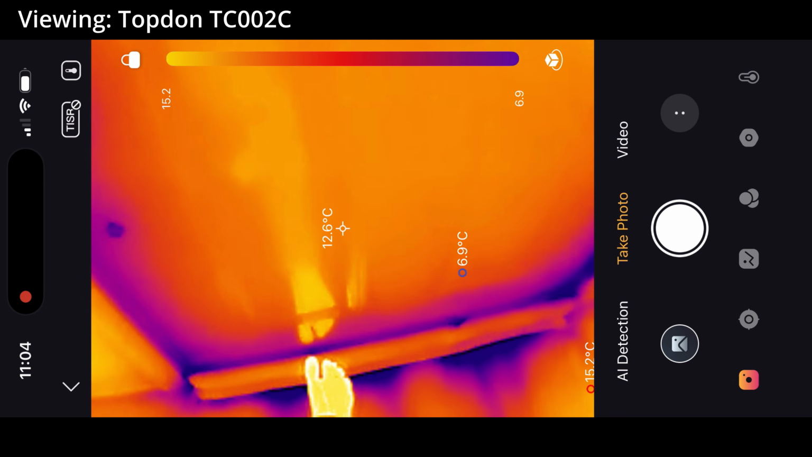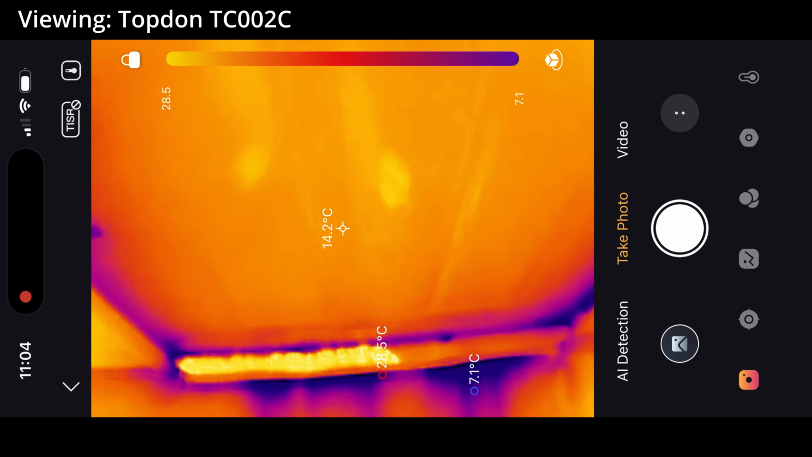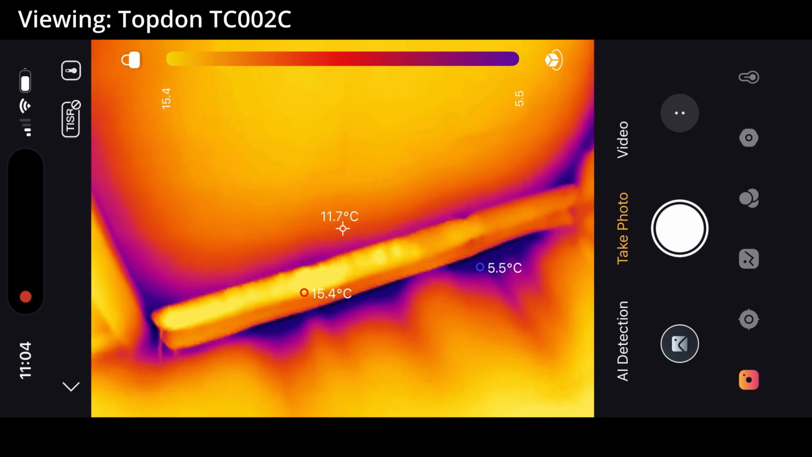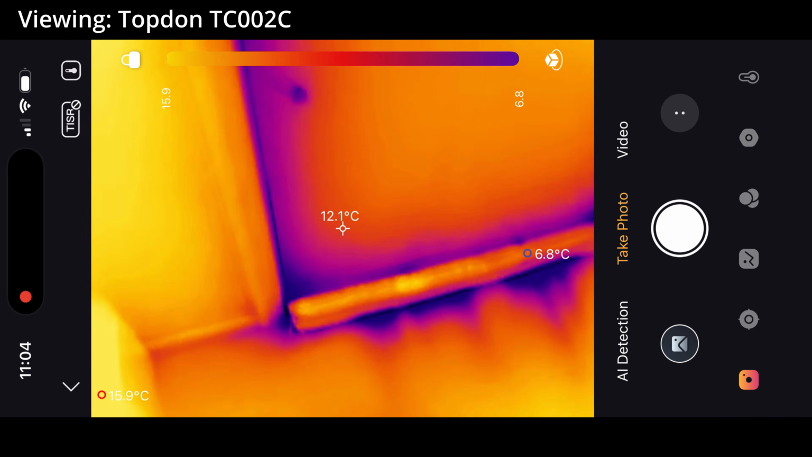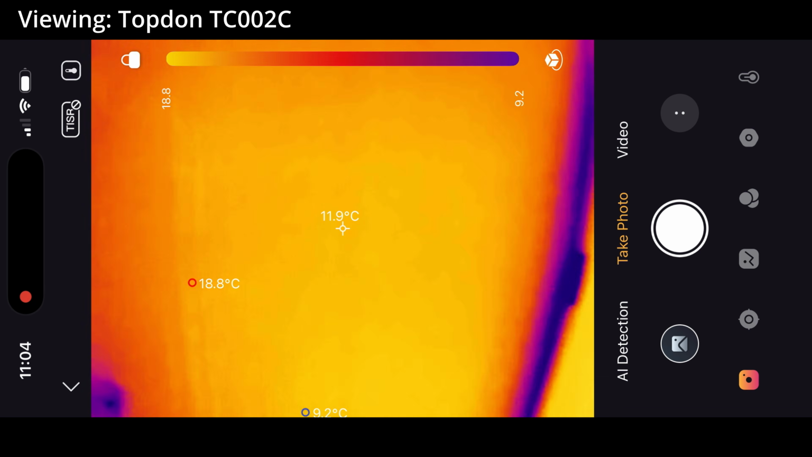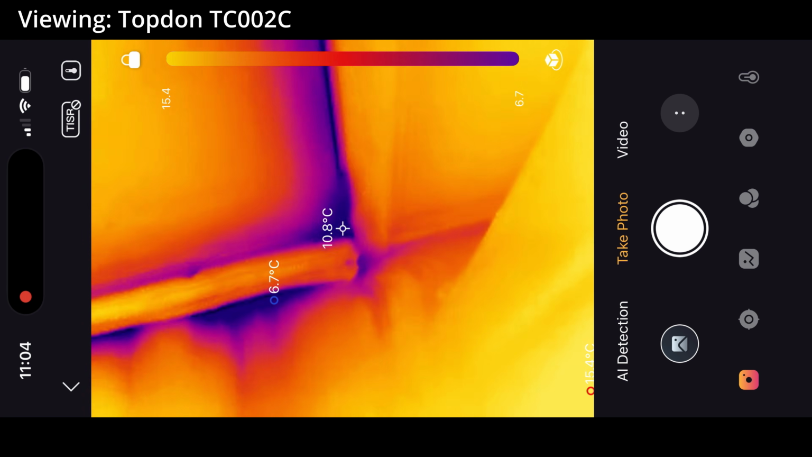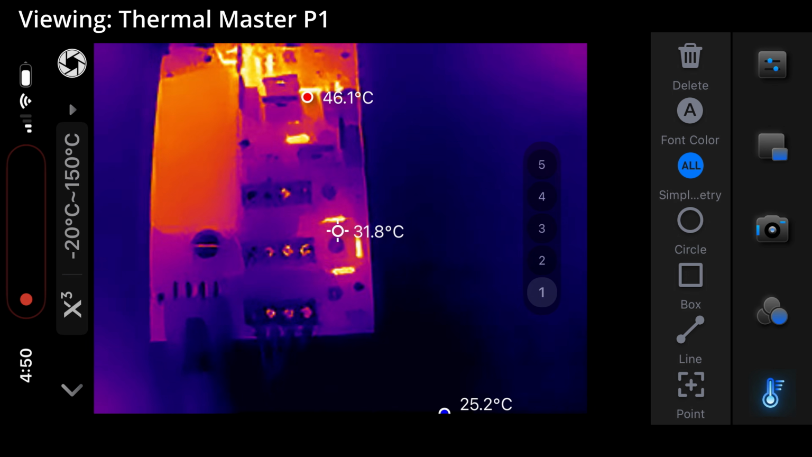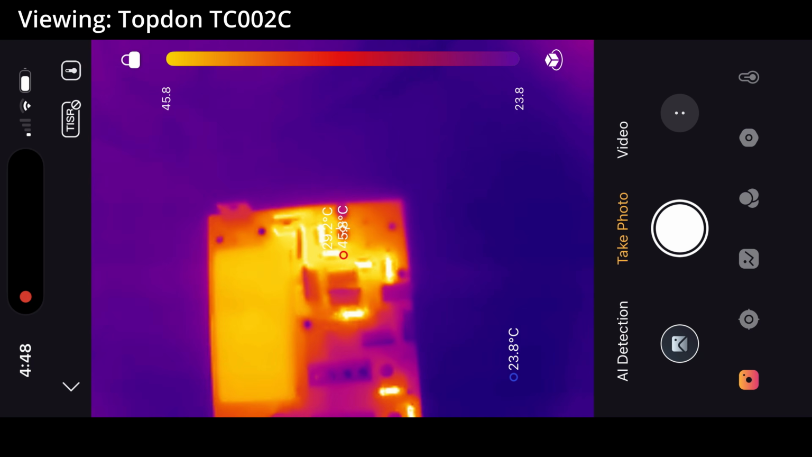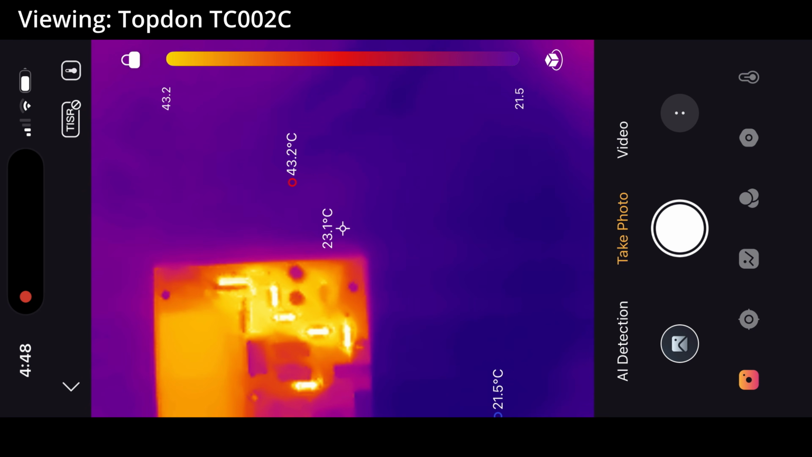So what do I think of the P1, and how does it compare to the TC002C? Well, I think that it's important to remember that the P1 is definitely a budget thermal camera option, being one of the cheapest ones available on the market. The Topdon, on the other hand, is a much higher end thermal camera, making these two cameras fundamentally different products, as they aim at different segments of the market. And of course, because of this, it should be no surprise that the Topdon outperforms the ThermalMaster in basically every single test. It should. It's a camera that costs over twice as much.